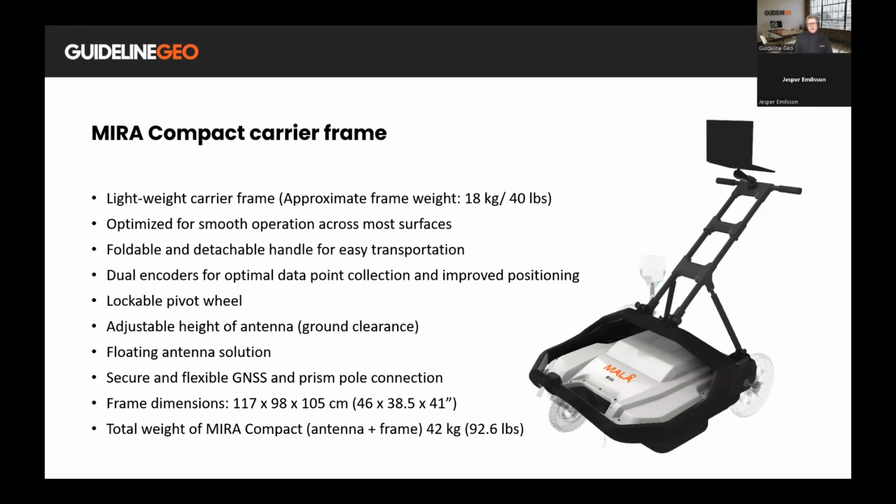So from that fixed position, it can actually float and move up and down to follow the terrain, which is a great feature to make sure that you're collecting the best data possible. We have a secure and flexible GNSS and Prism pole connection. And you can also see the dimensions of the frame, which will be sort of the outer limits of the entire solution. So this is more or less the footprint of the MIRA Compact system. And weight-wise, if you add the antenna and the frame, we are looking at 42 kilos.